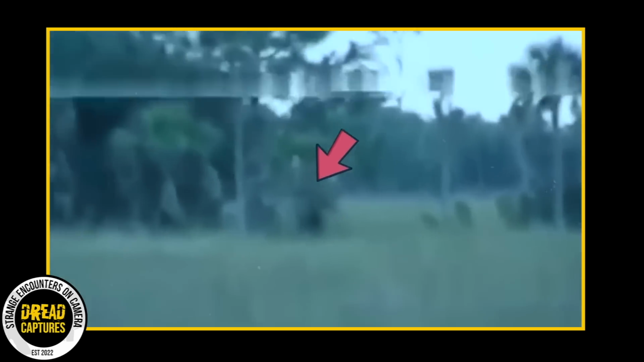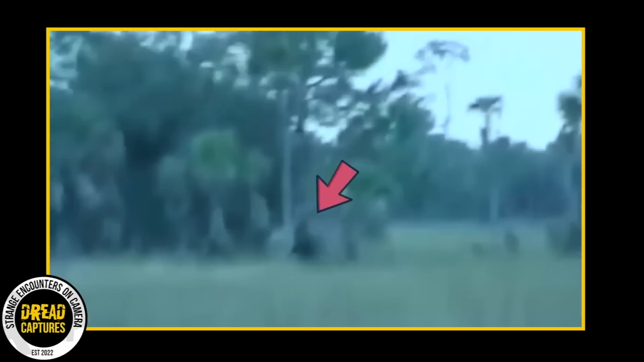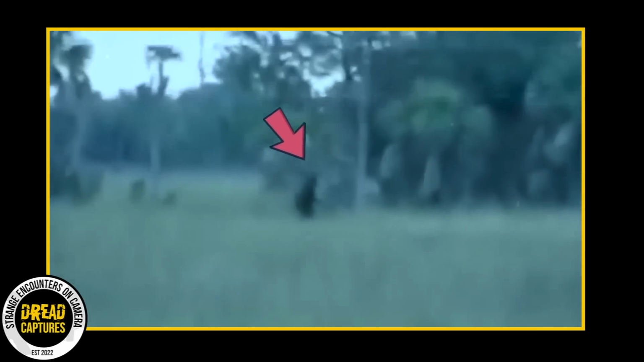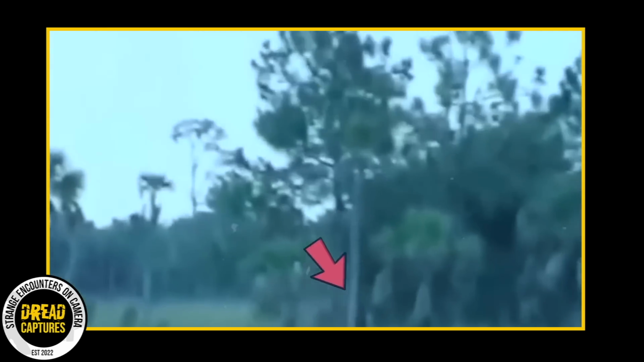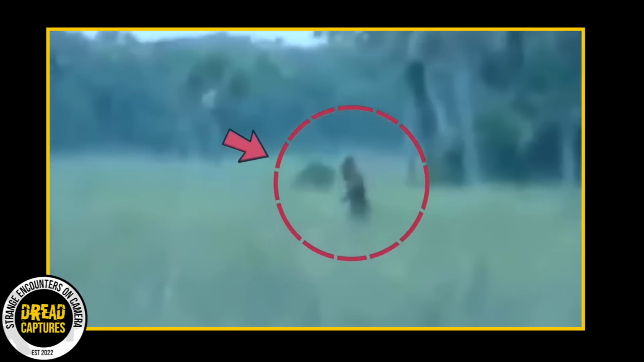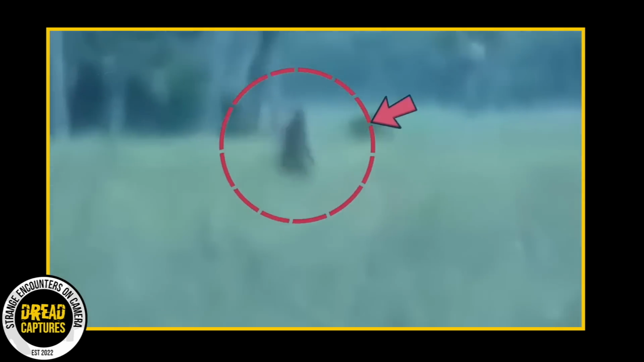The skunk ape is a creature said to inhabit swamps, forests, and other wilderness areas, primarily in the southeastern United States and particularly in Florida. The skunk ape is described as being a large, hairy, bipedal creature that stands between 6 and 8 feet tall and weighs up to 400 pounds.